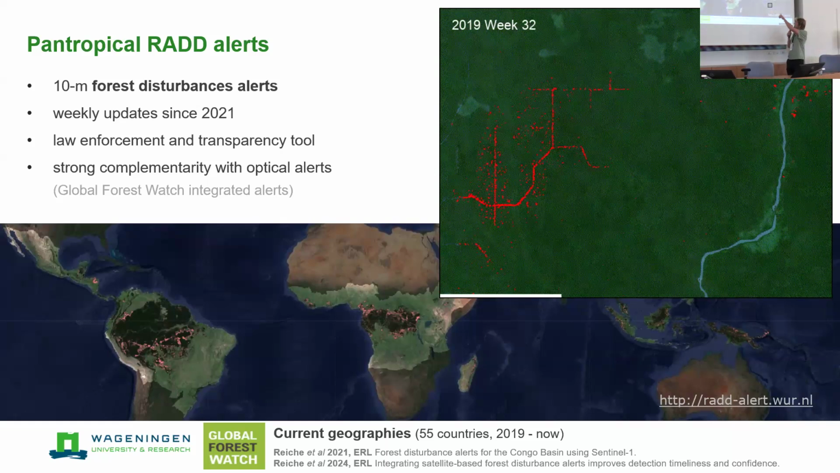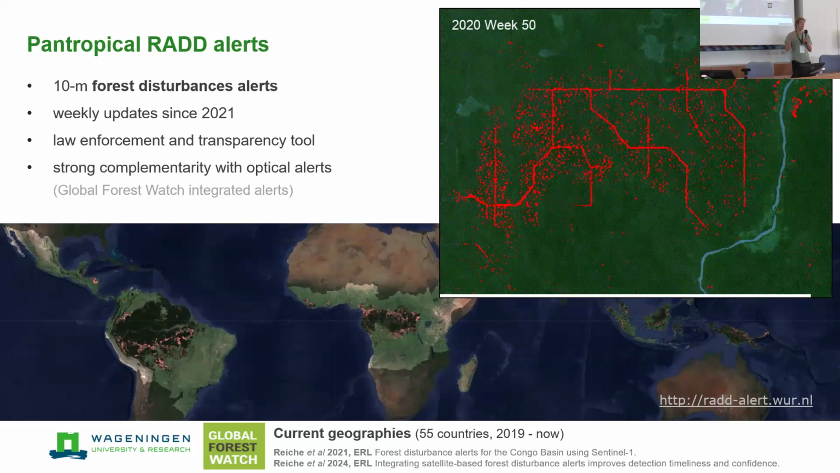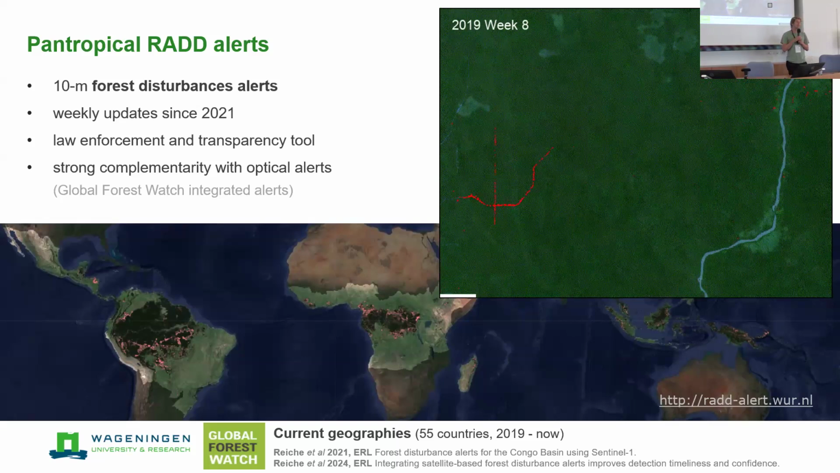What you see is a logging road being established, and then shortly after the road is established, you see in the direct surroundings the indication of selective tree extraction. And that's a detail we weren't able to see before. At that time, that was actually the first large-scale Sentinel-1 based land application that existed. It's really a law enforcement and transparency tool. It's there to support forest users in tropical countries to have an early indication of activities, and then if there are potentially unsustainable or illegal activities, to follow up and try to intervene.